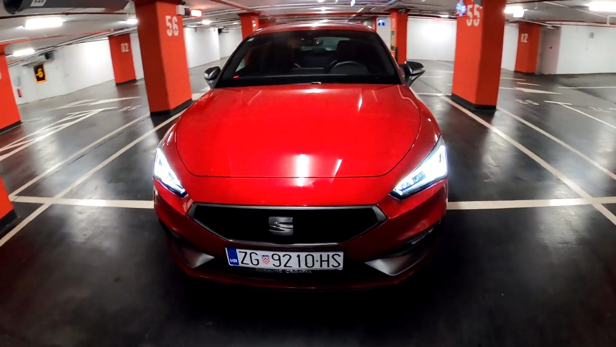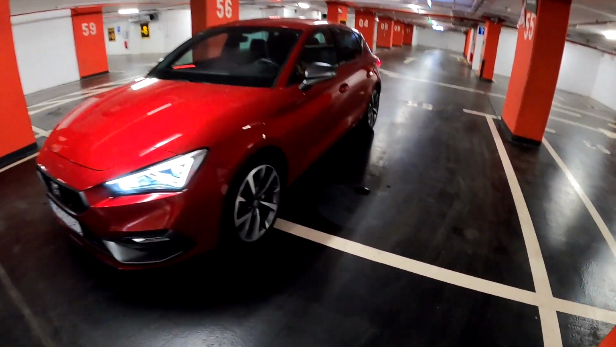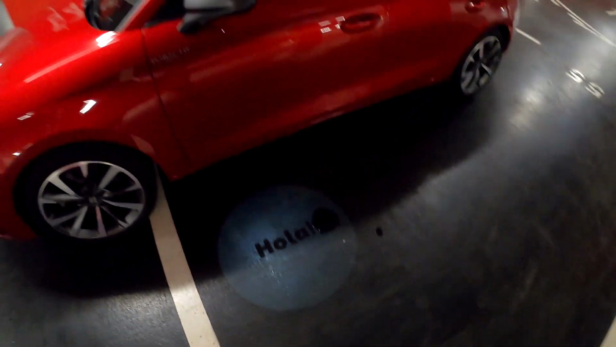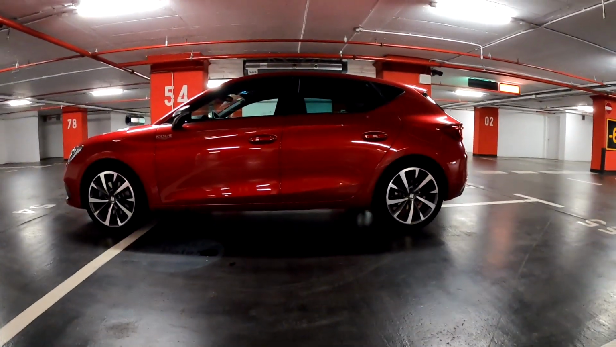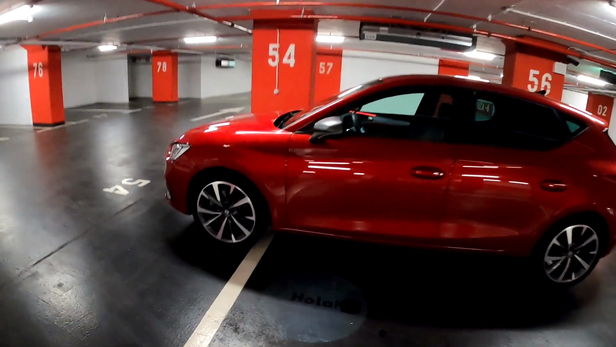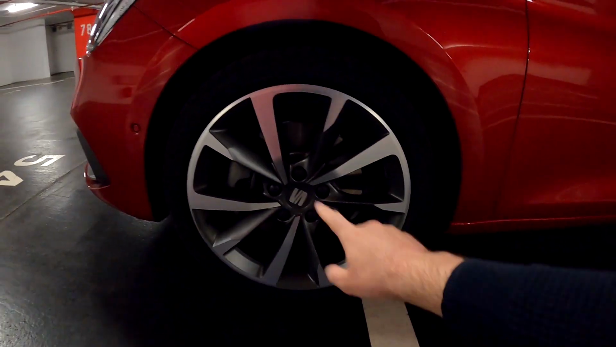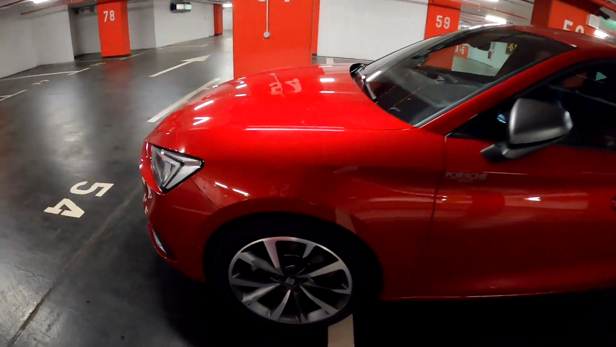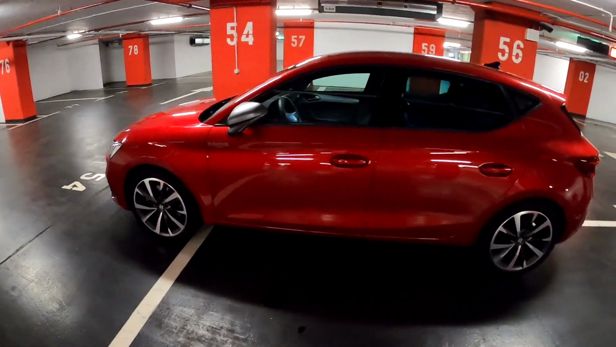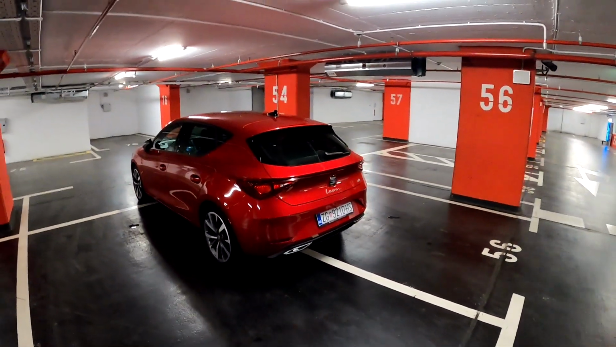You will see at the back we have the dynamic indicators and integrated full LED lights. Then you also get the Hola sign, or should I say Hola, and that greets you when you enter the car. This is the side view, 9 centimeters longer than the predecessor, and these are the optional 18-inch wheels. Beautiful design, Cosmos gray with the silver elements. When you go for the FR trim, 17 is standard and this is optional, but this really looks nice. The name of the color is Desire Red, and look at this.